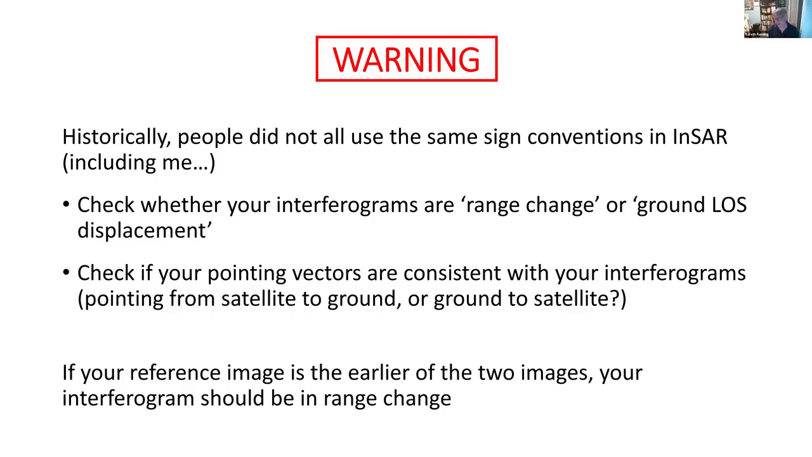You can define the pointing vector from the ground to the satellite instead of from the satellite to the ground, and then your interferogram will not be in range change. It will be in some other measure, which I typically call ground line of sight displacement or ground displacement. But obviously that will have the reverse sign to where you point the satellite, the radar pointing to the ground rather than the ground pointing to the satellite.